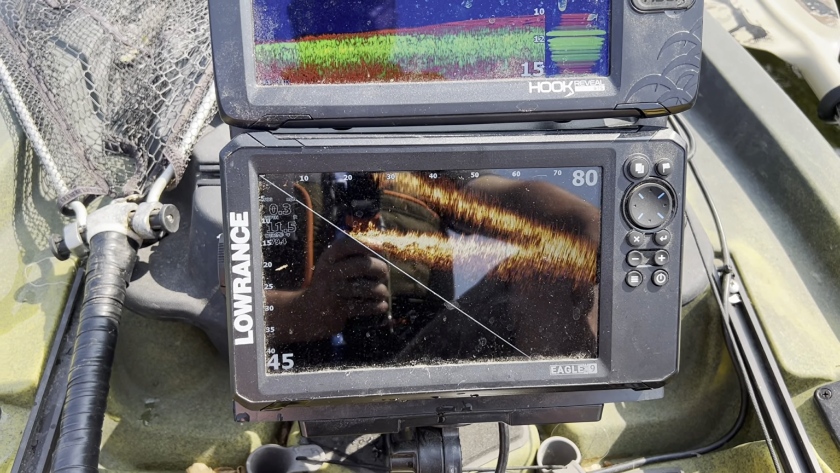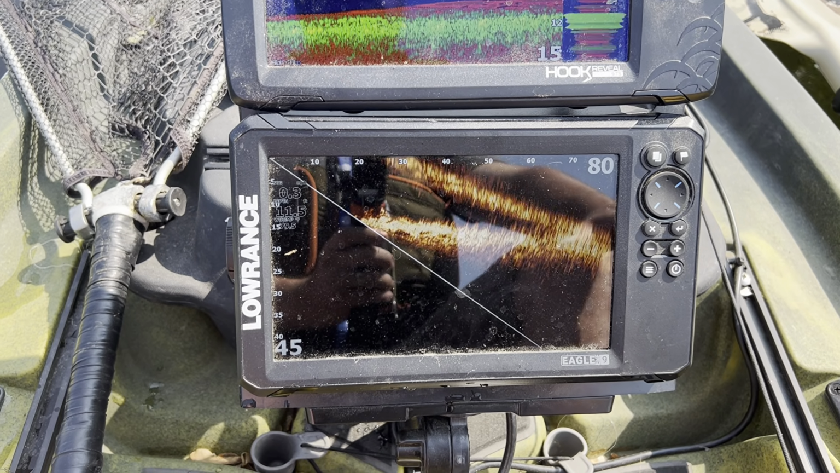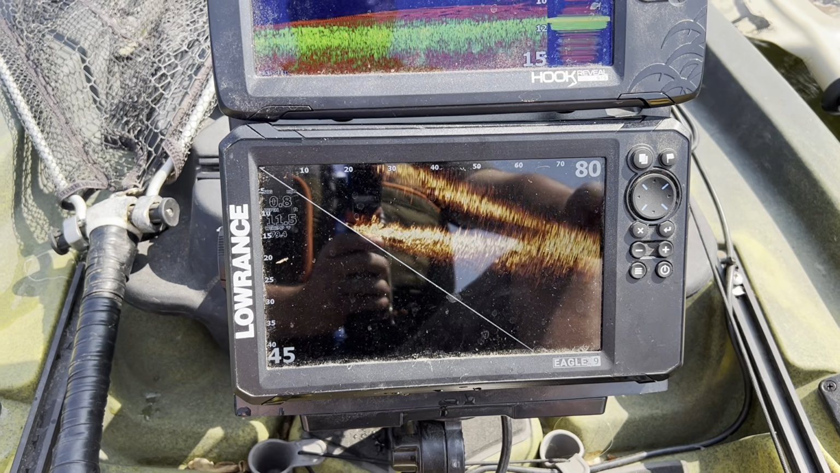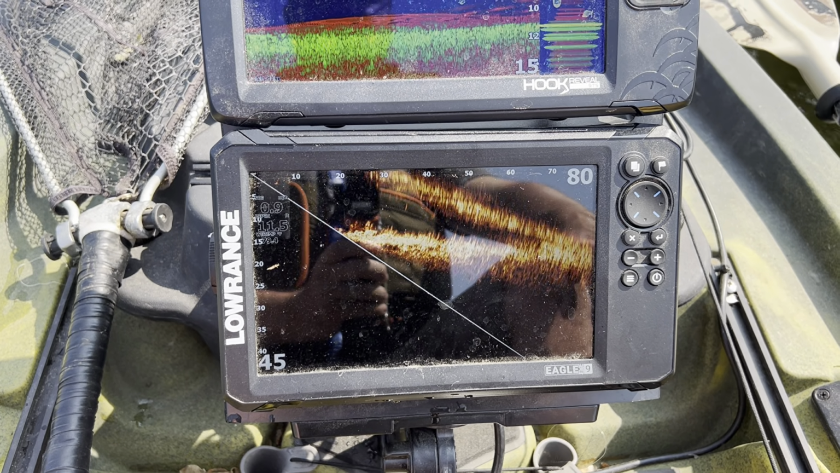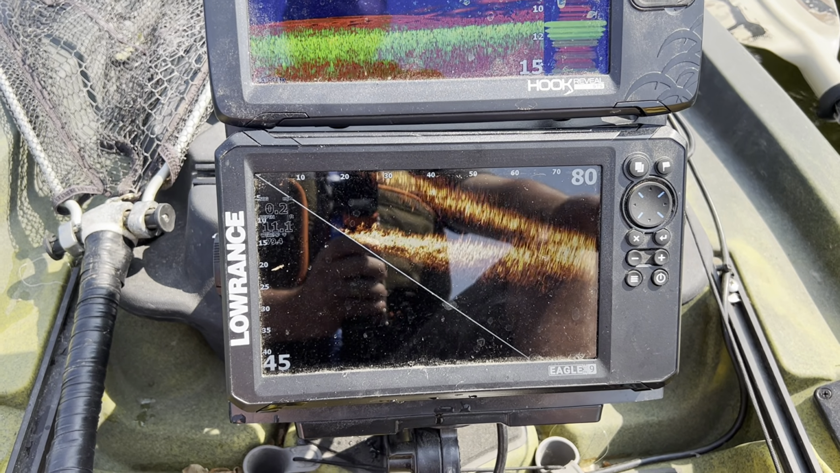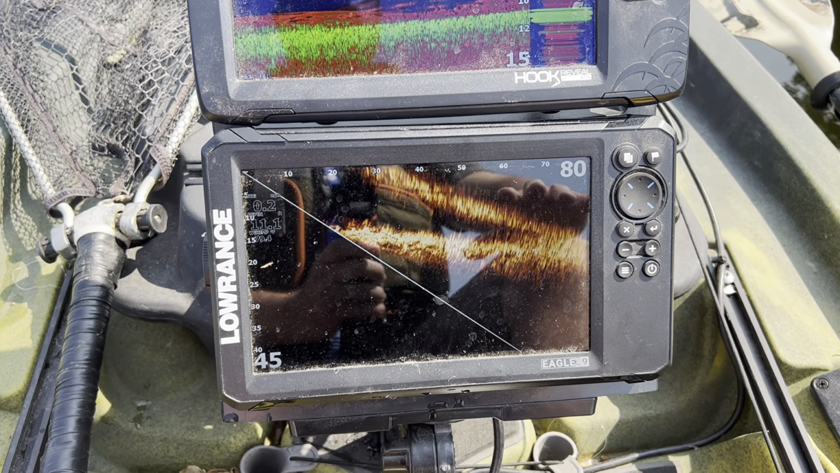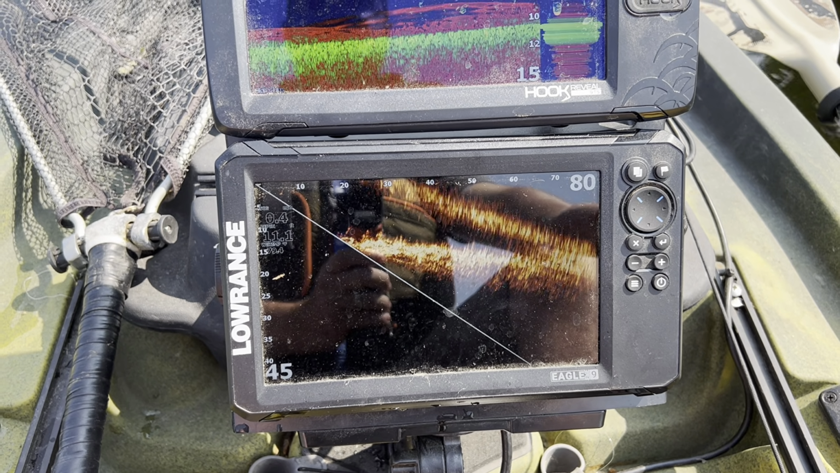So here I am with my Eagle Eye 9. I'm out on Great Moose Lake in Maine, and I'm not going to tell you how to use it. It's very simple to use. It's very easy, but a lot of times I think people just need some little tips and tricks on how to navigate it and give you a better picture. And in my opinion, this shines at less than 30 feet of water and about 60 feet out.